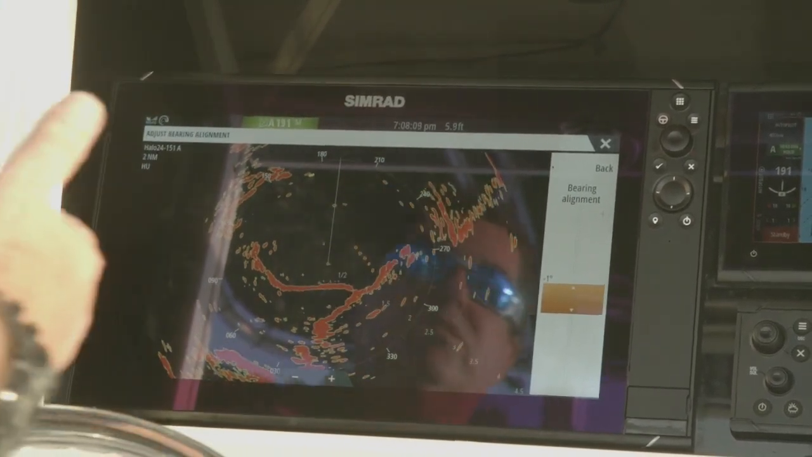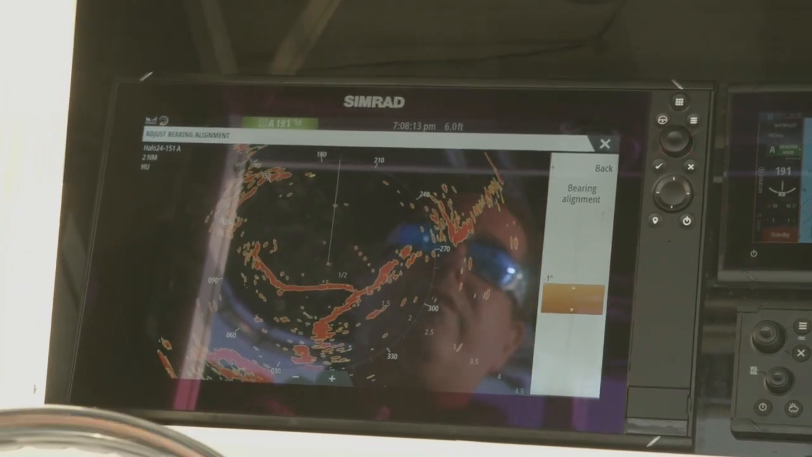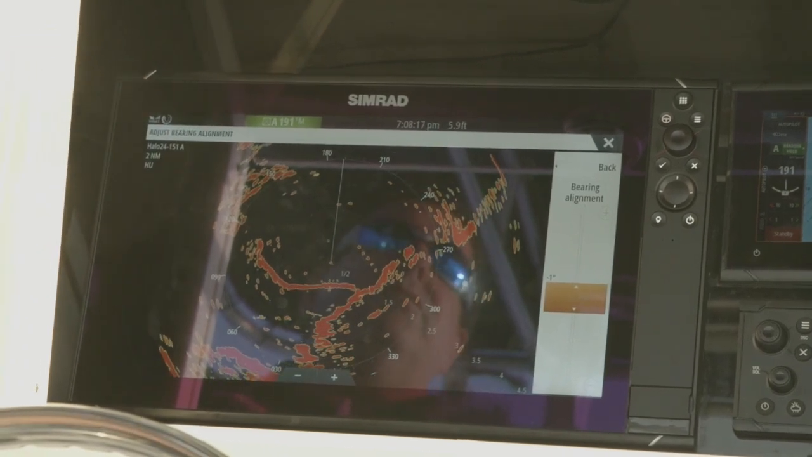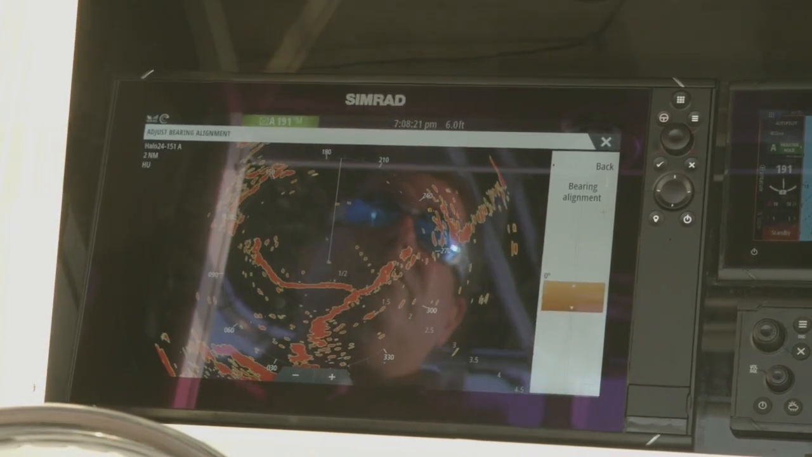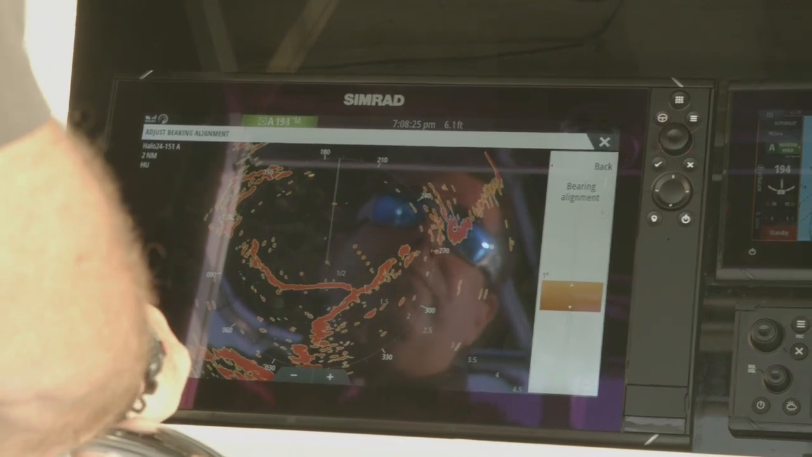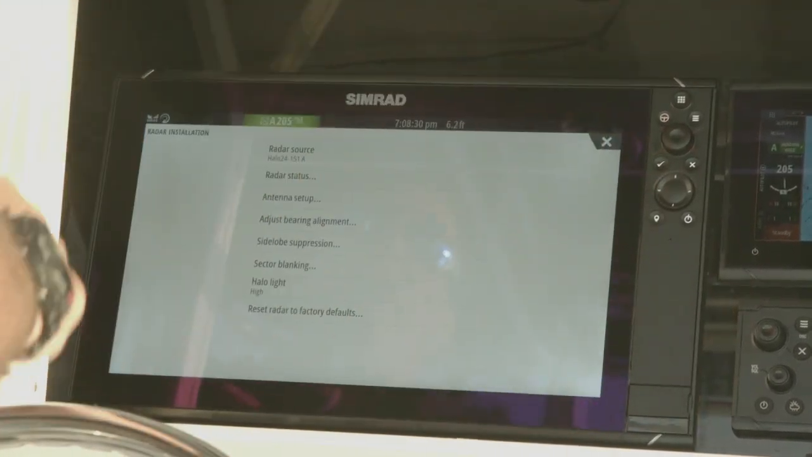So what we want to do is first stand down the center of the boat, look straight down the middle of the boat, right down the bow, and manually steer that boat to that mark and then adjust that bearing alignment to make sure that it is sitting dead center on the boat. So we can see, simply hit back, hit save, and now we've done that.